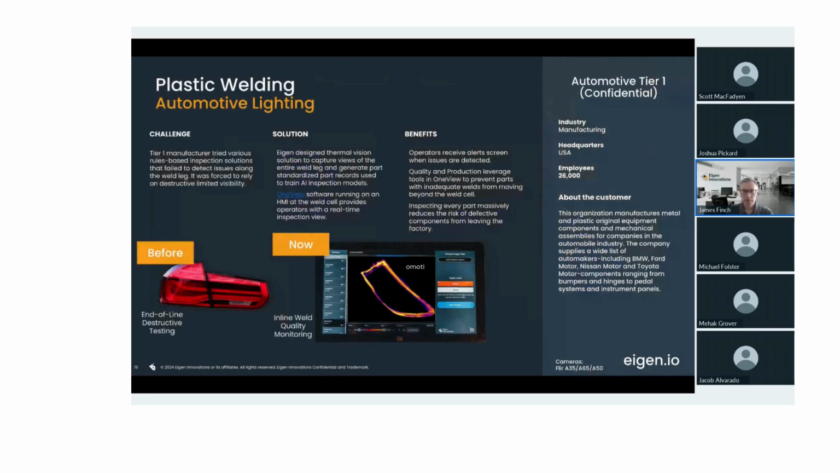Very similar to what we covered on fuel tanks. This is a highly scalable solution. Once we've worked through building out what we would refer to as the virtual image, to get appreciation for that, you have to think through the complexity of the part. So these automotive tail lamps are not typically a flat surface, and they're not typically something that can be inspected with a single camera view that allows you to see the entire weld profile.